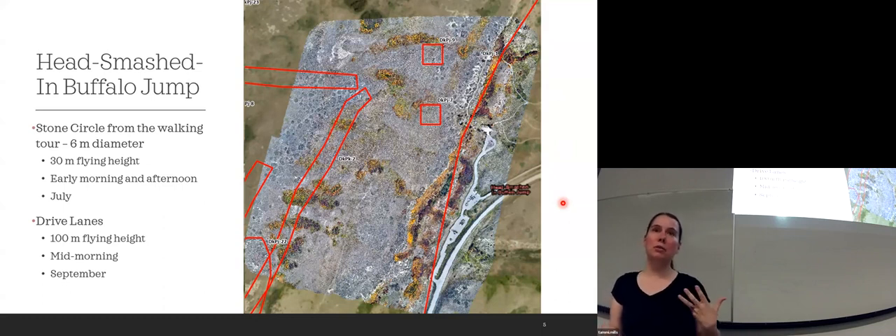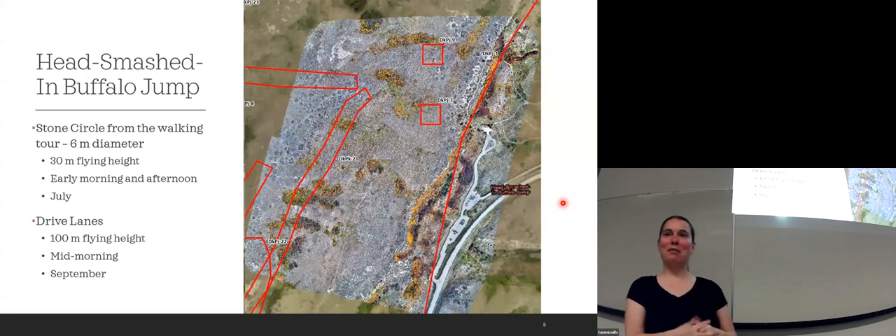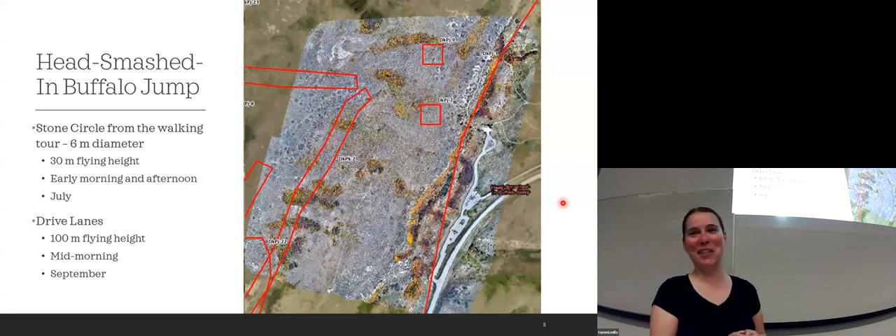The reason why we couldn't do 2 flights is because Head-Smashed-In doesn't open early enough. So trying to get up to the cliff or up to the drive lanes is a little bit difficult to do at 6 o'clock in the morning. Hopefully we can rectify some of that this summer with the field school and we can get some good contrast flights.